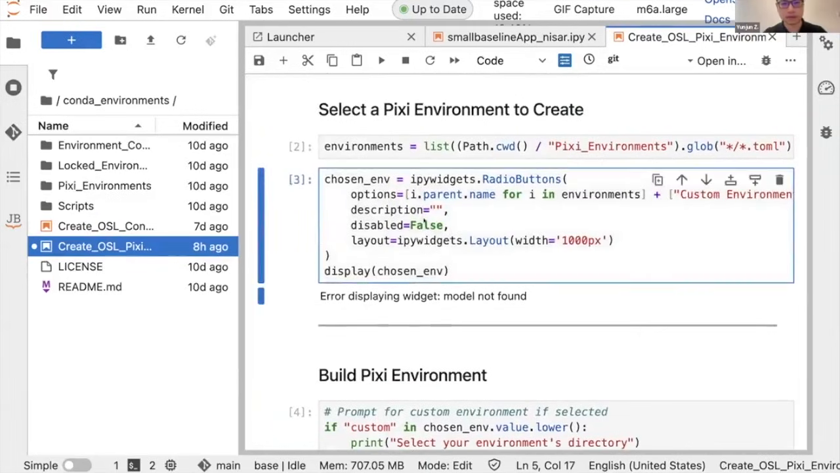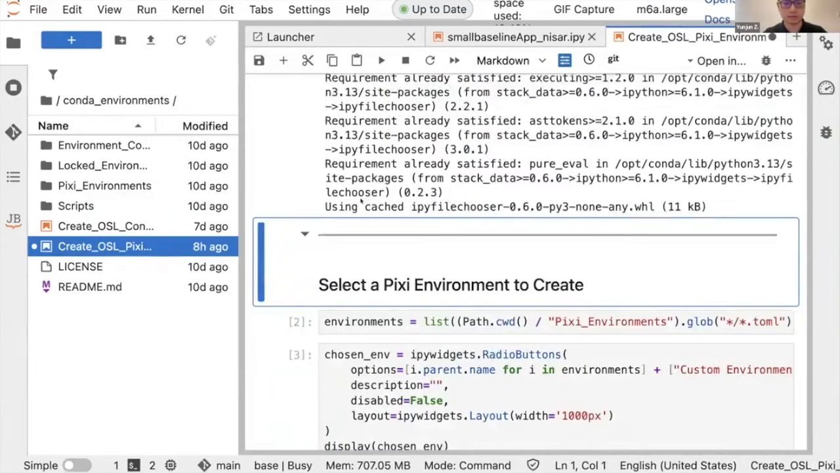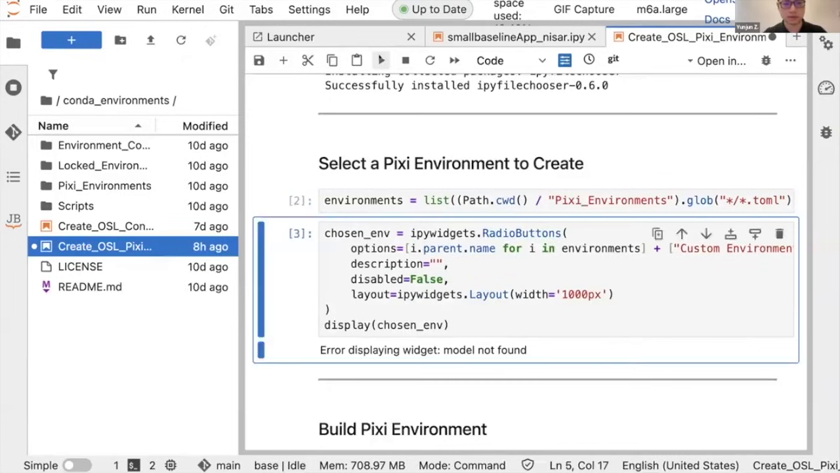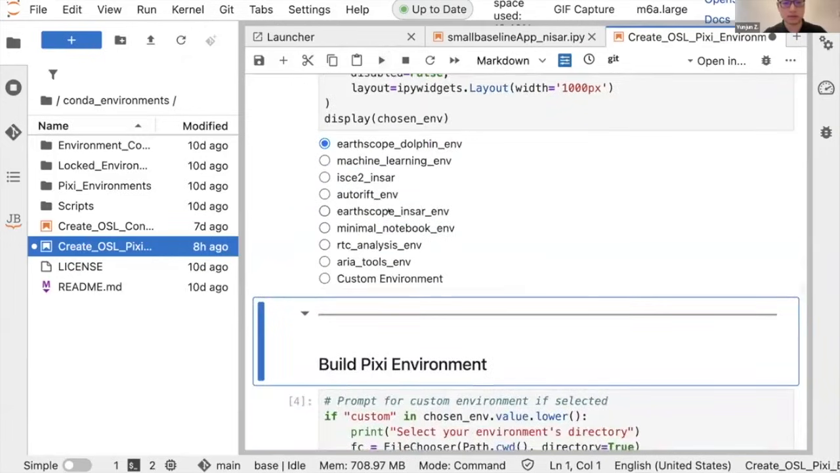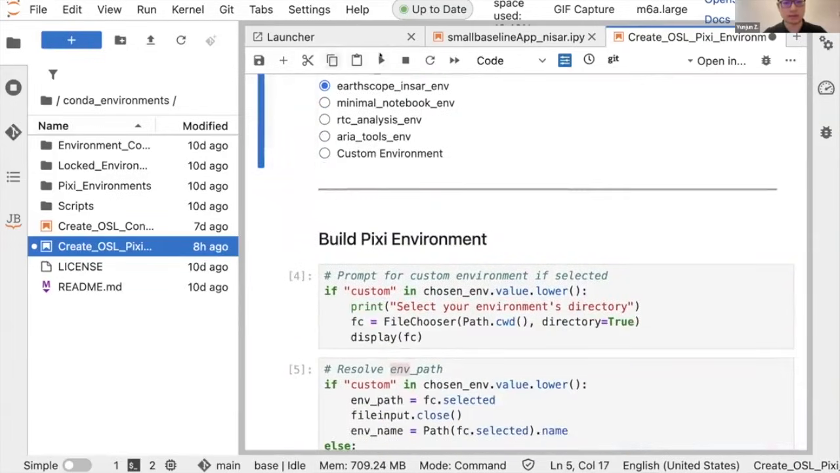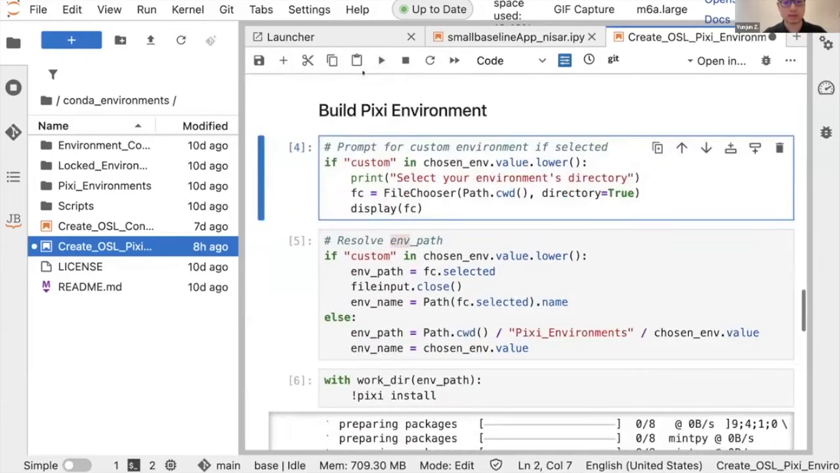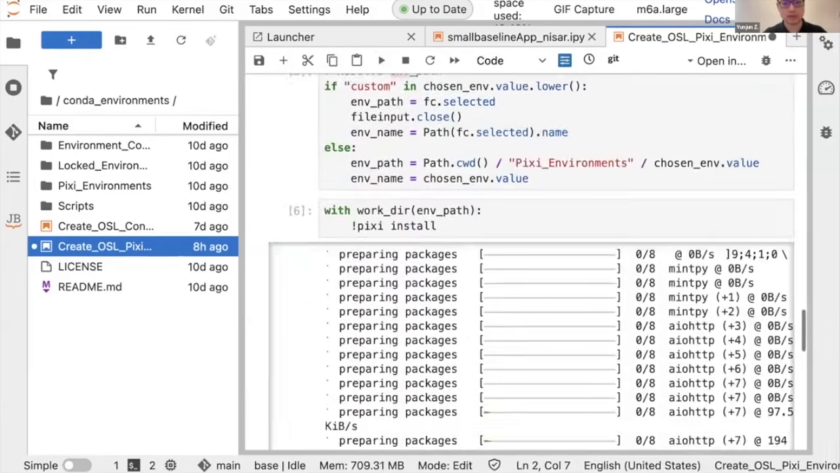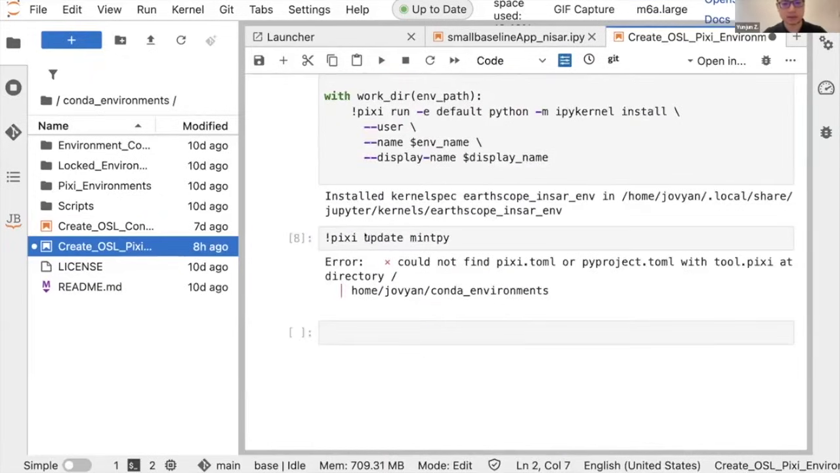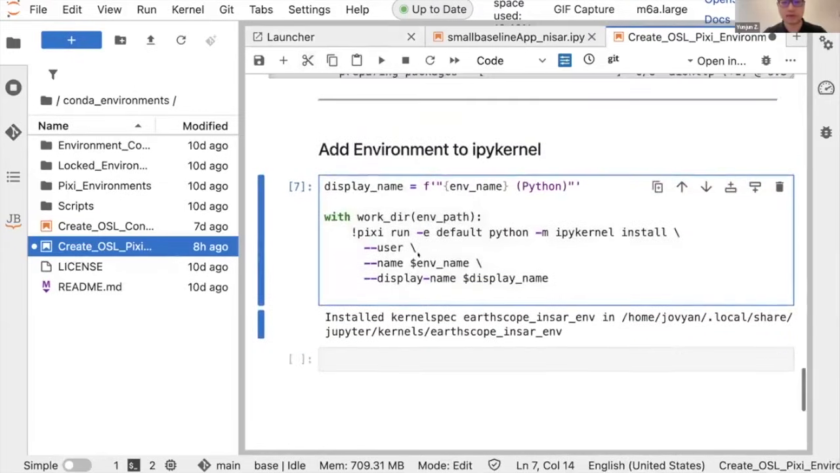If you execute them one by one, it will allow you to choose here. Choose the earthscope InSAR environments, continue to choose here, and then continue to run things afterwards. This one, you don't need it. All the way to the end, you will have everything ready.